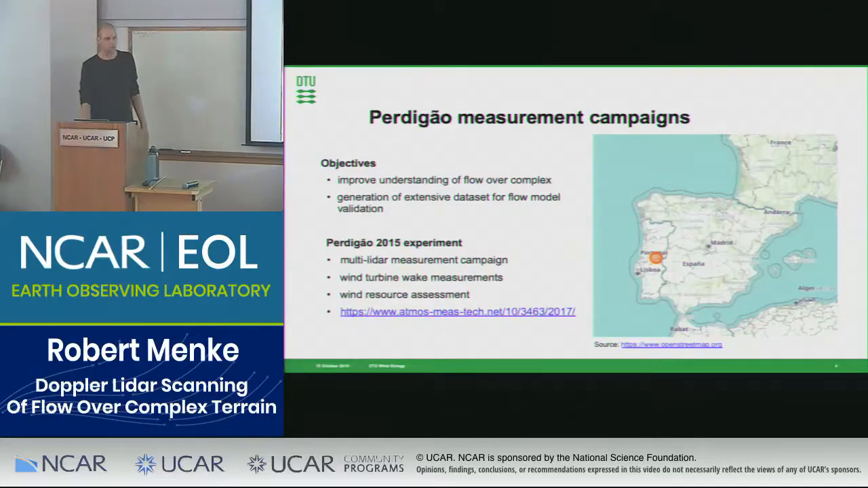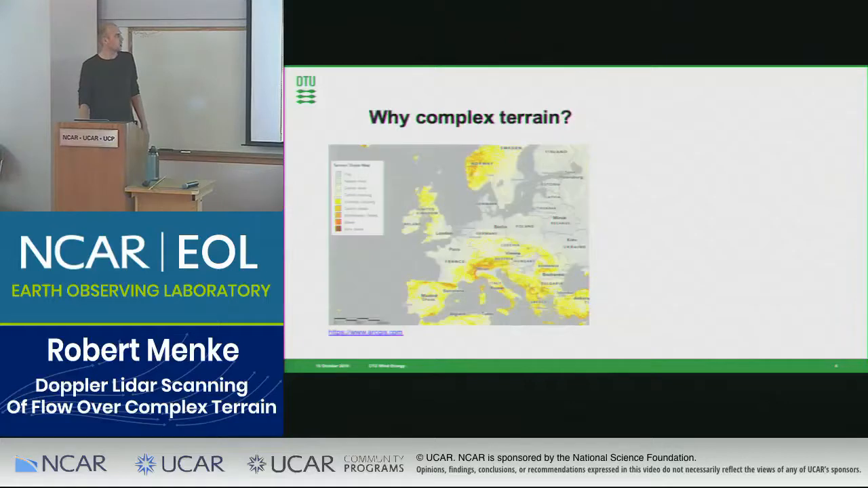But first I want to focus on the question, why are we so interested in complex terrain? I mean, it's obvious that flat terrain sites, as in northern Denmark and Germany, are optimal for wind energy production, where winds are more steady and turbulence levels are lower. But the reason why we're actually also interested in complex terrain is that, as you can see here from the terrain slope map from Europe, many areas in Europe and also in the world are actually complex terrain.